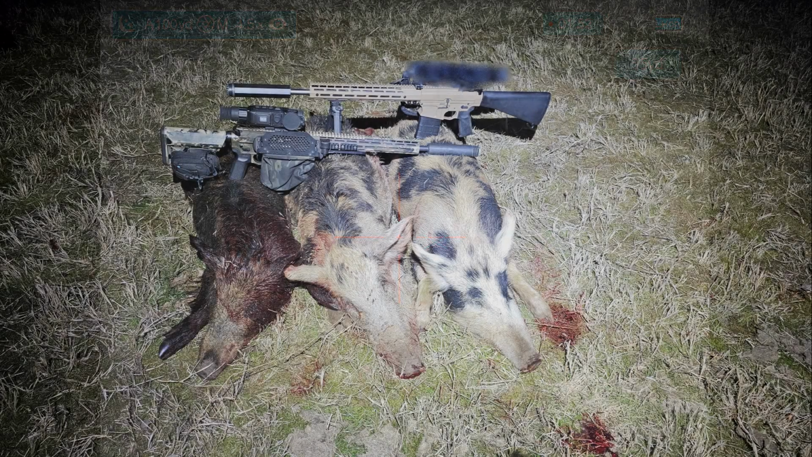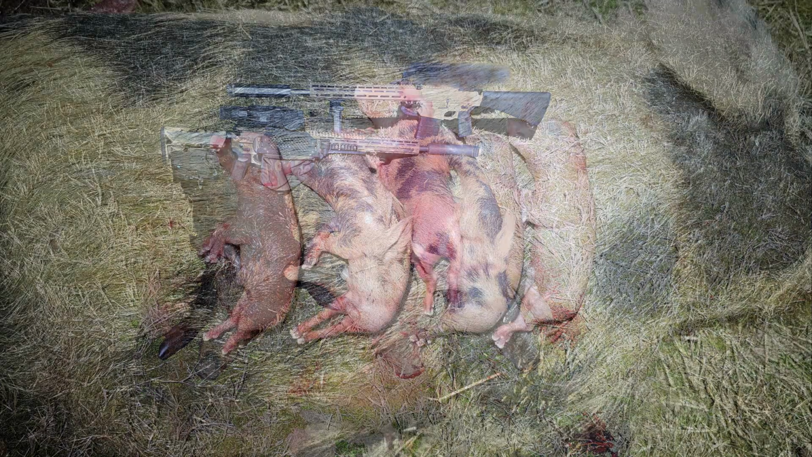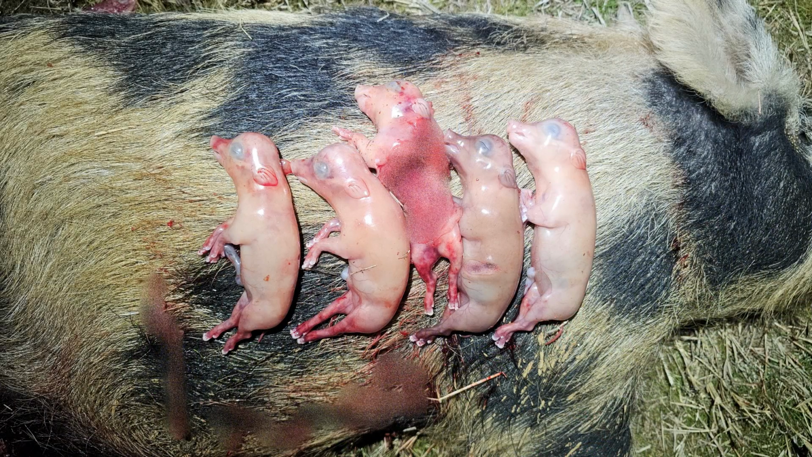We ended up coming away with 3 hogs, including our opener, which was a 110-pound boar, the 170-pound gilt that was the runner that was pregnant with 5 on board, and a 135-pound sow that was not pregnant. We were both surprised by the gilt that was pregnant with 5 fetuses on board. At 170 pounds, she's the largest gilt that I think either one of us has seen.